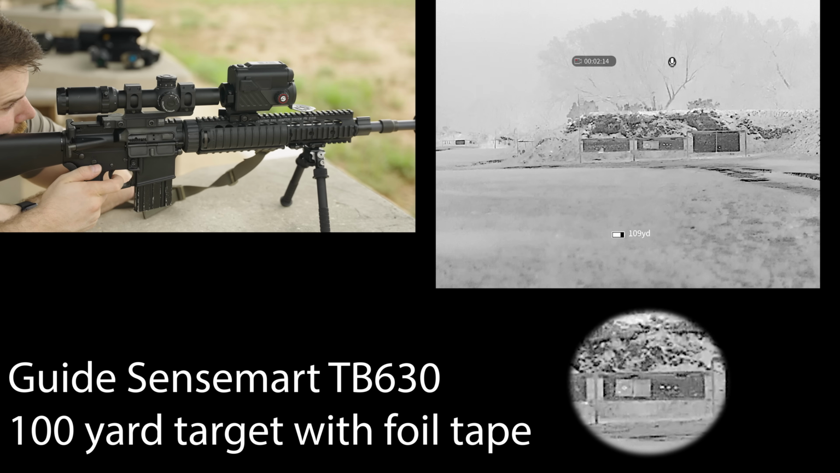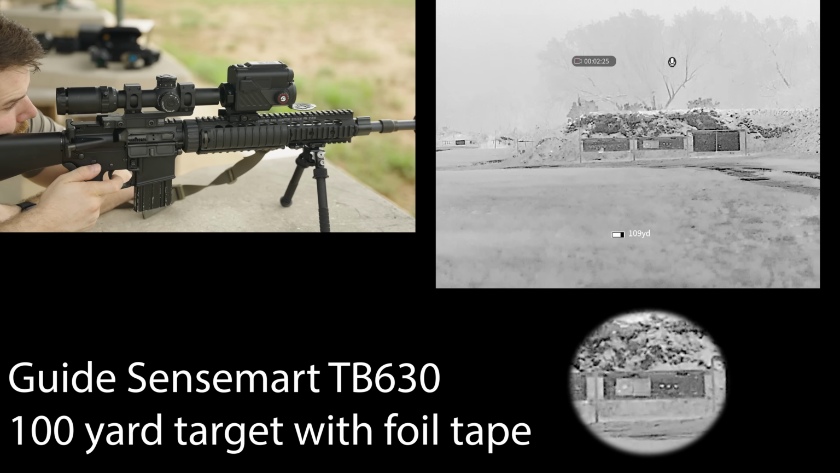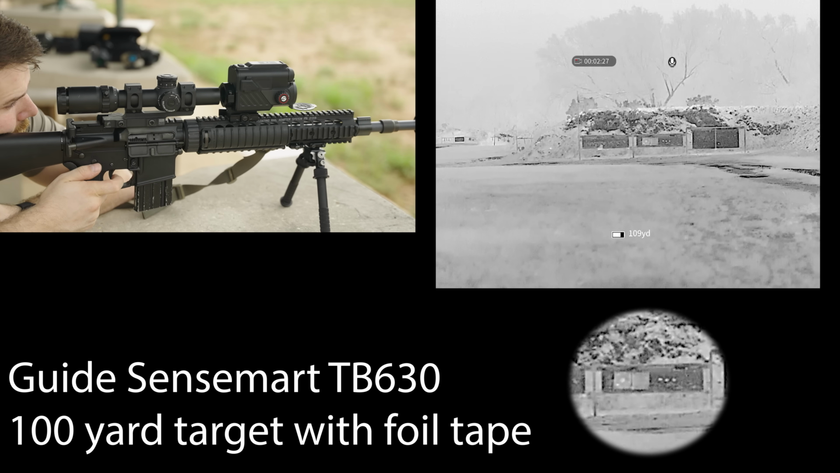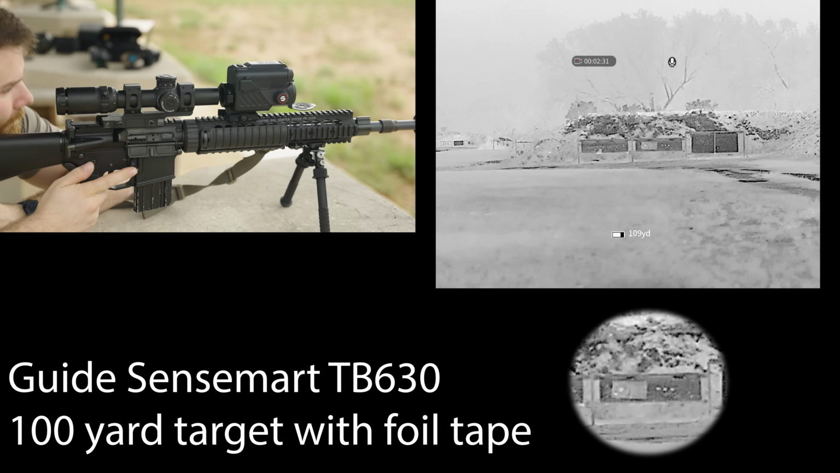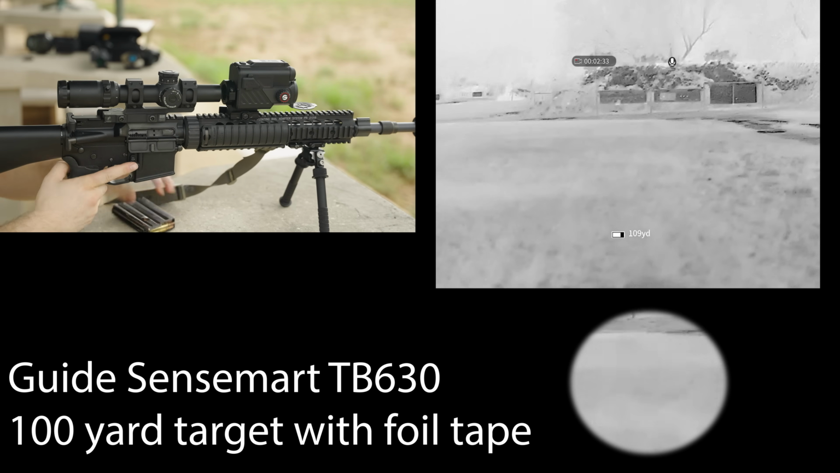And the Guide actually ended up being the one that I could see the target the best to the user's eye. It is pretty well reflected in terms of the video that is recorded inside the unit. You can once again clearly see the foil tape on that left-hand target, and it was very, very easy to pick up to my eye when shooting through this at the range.